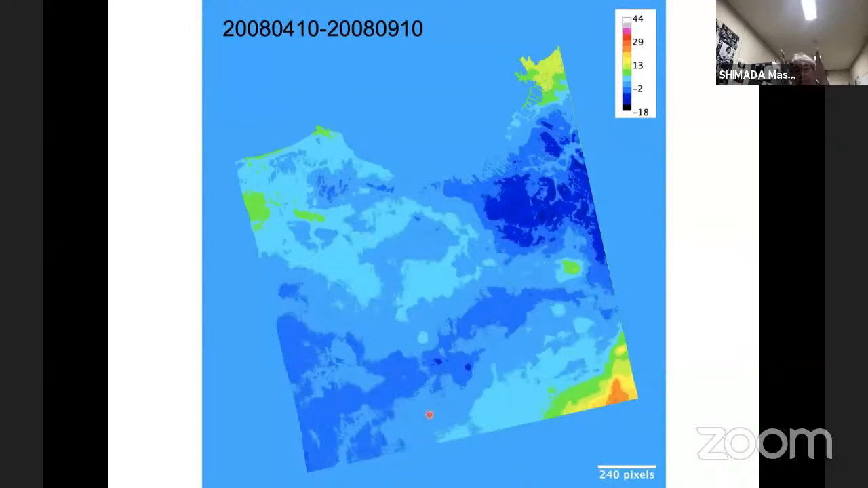Assuming the deformation is just down to the Earth center, because we have only one ascending pass, in this case, here the deformation is 2 to 5 centimeters subsiding in the right-hand side of the city, and here is almost 0 deformation.